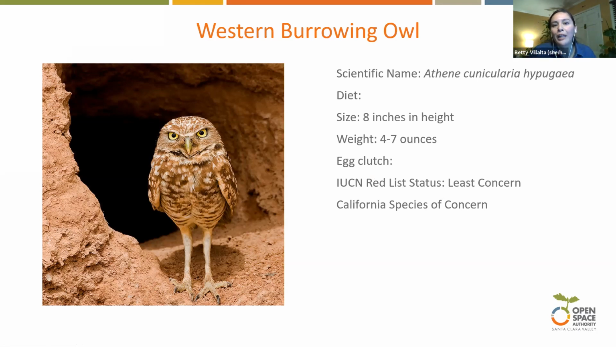Their weight can be anywhere from 4 to 7 ounces, and just so you have an idea, about 5 ounces is a baseball. They're found in dry, open areas with low vegetation, and they typically use burrows that other animals have dug.